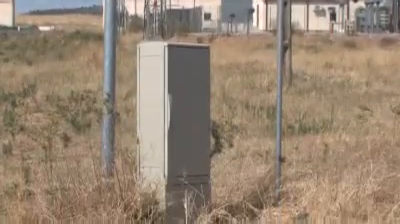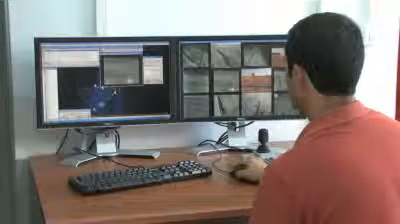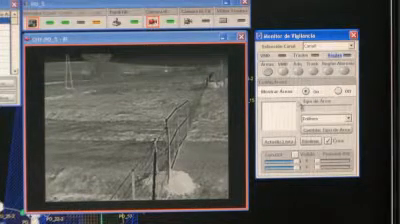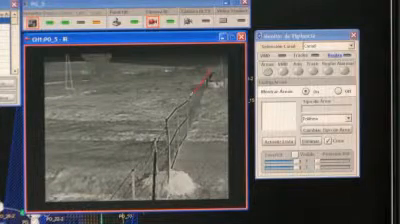The principle of the thermal fence is quite simple. All cameras are mounted in a fixed position along the perimeter. Inside the FLIR Sensors Manager software, tripwires, a video analytics algorithm, is used to detect if someone is trying to intrude the perimeter.